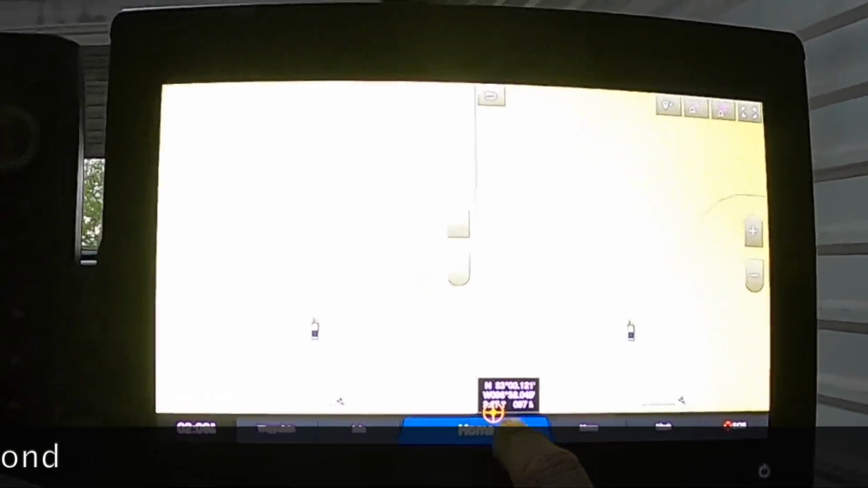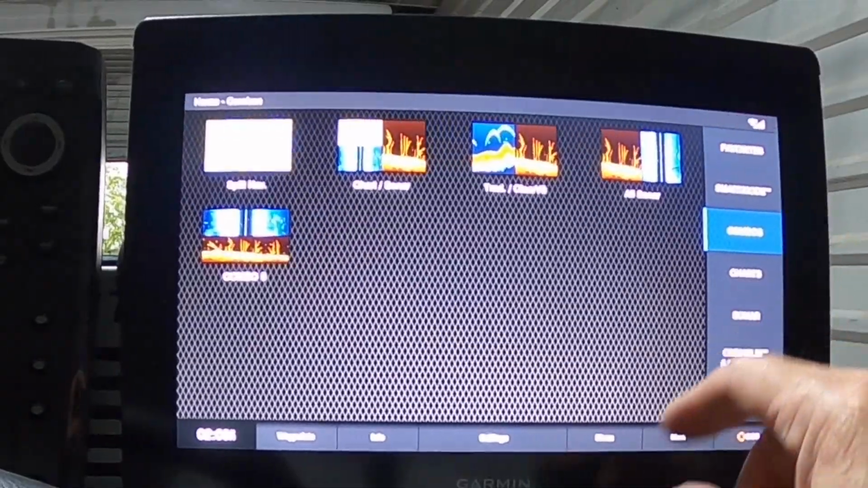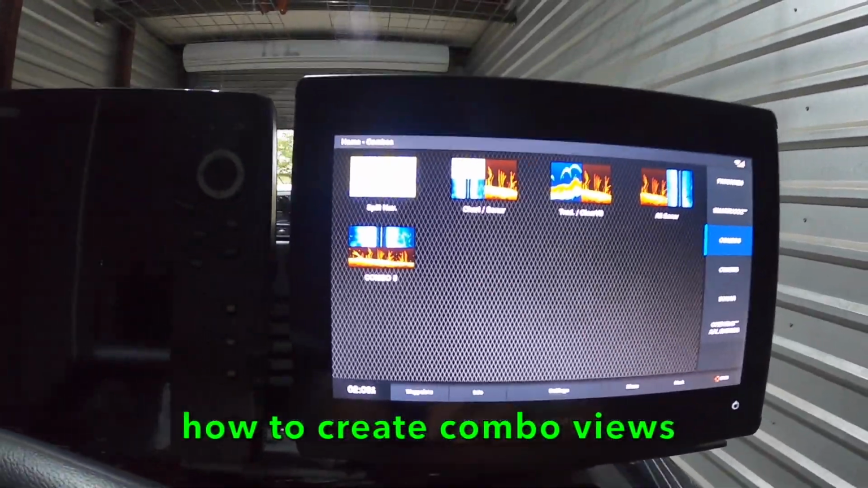So we're going to go home. Whoops, we're going to go home. And you see all there, I don't have any favorites. I'll show you how to set that up in a minute. But you see, that's my home screen.